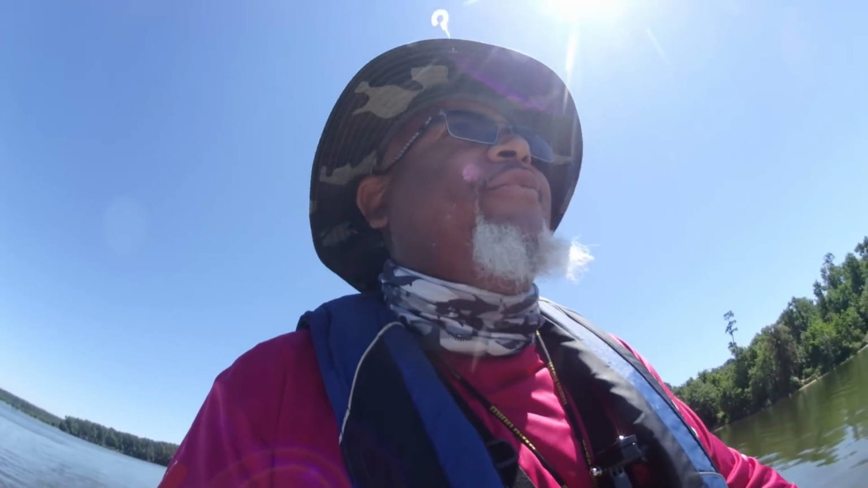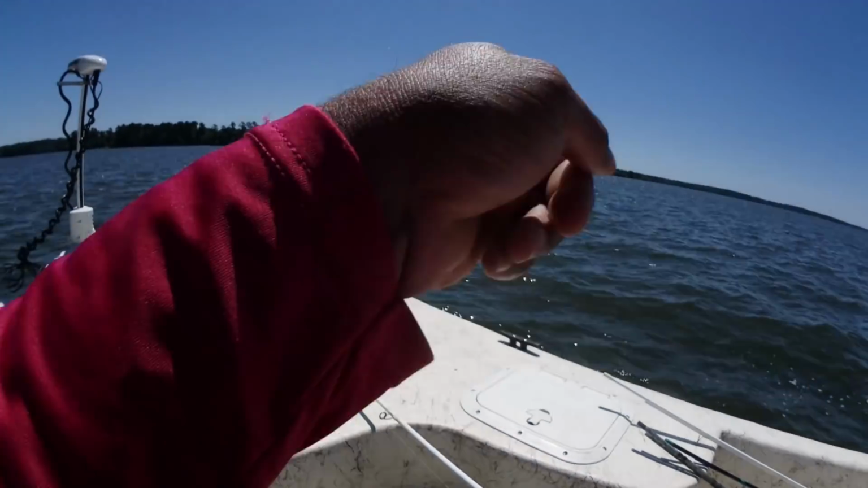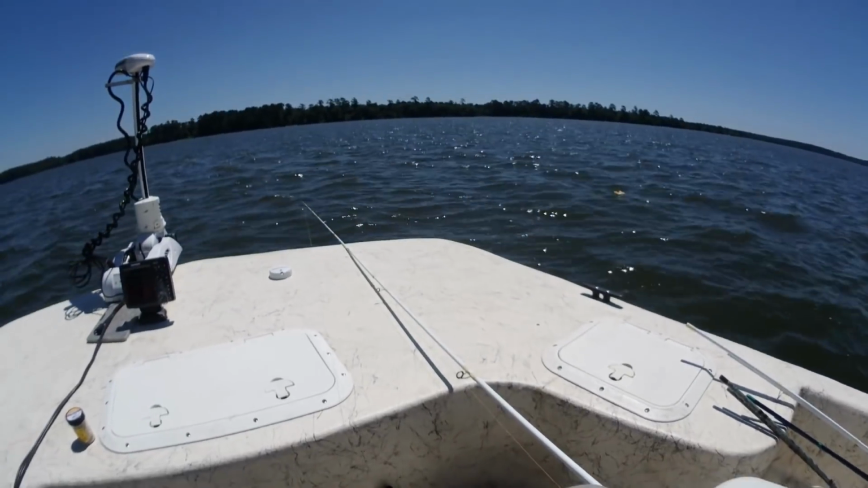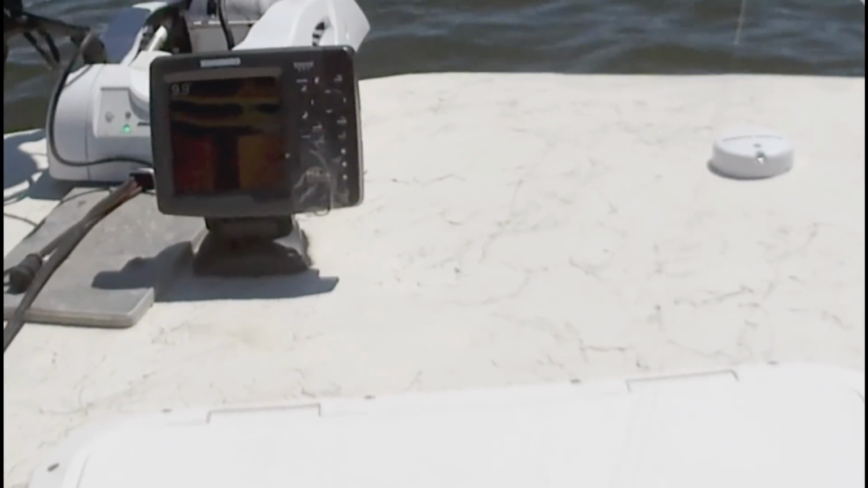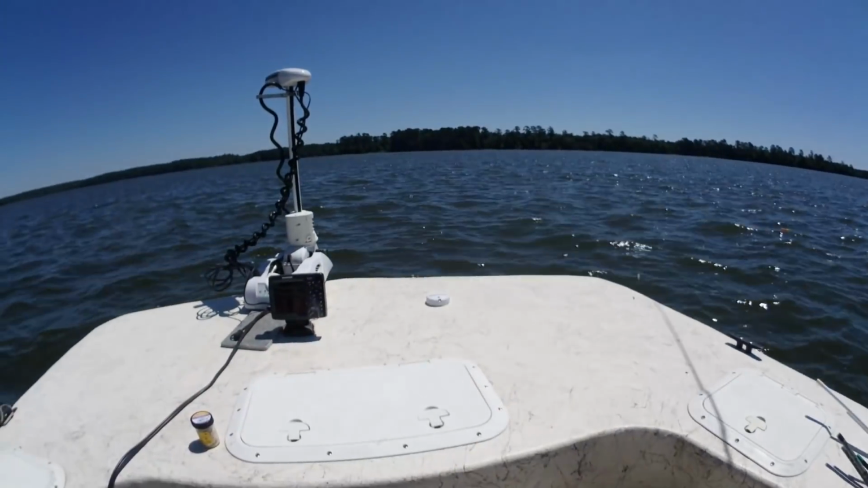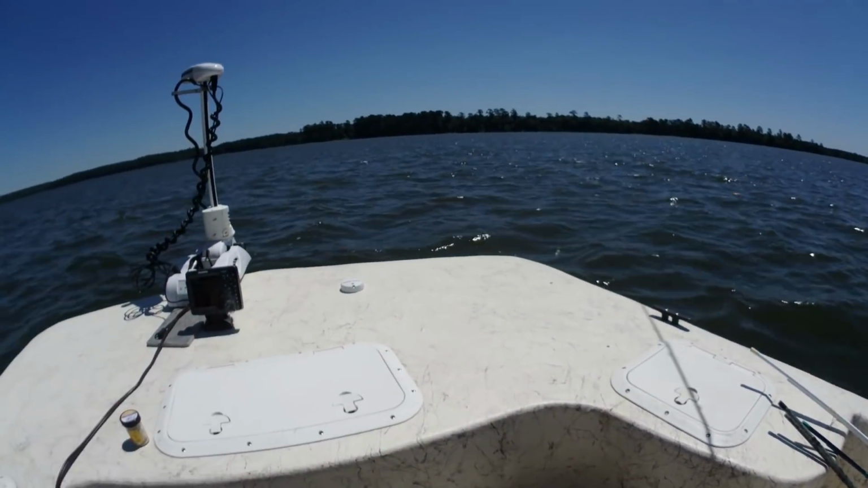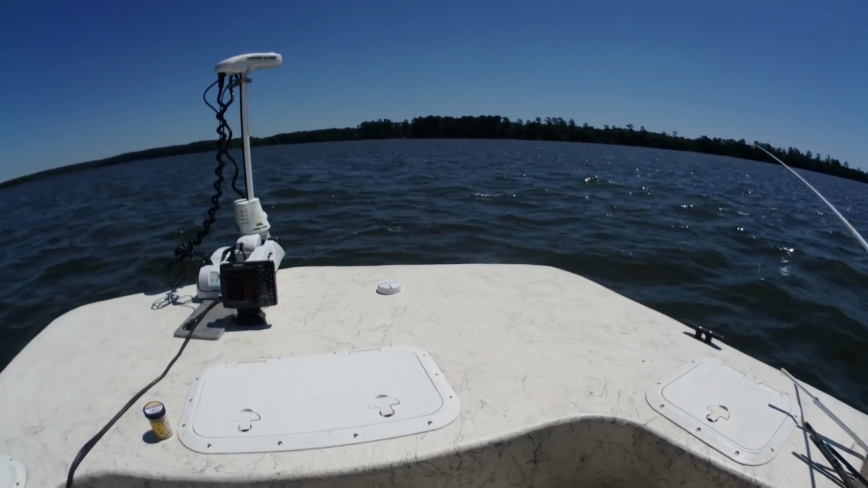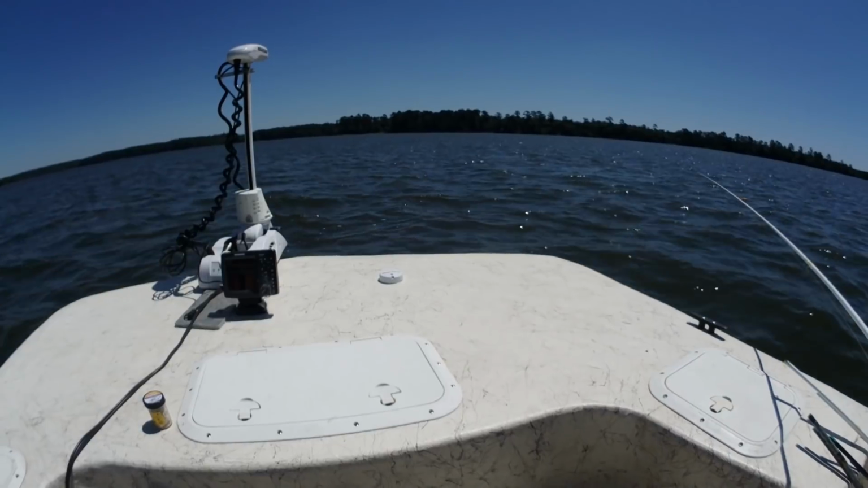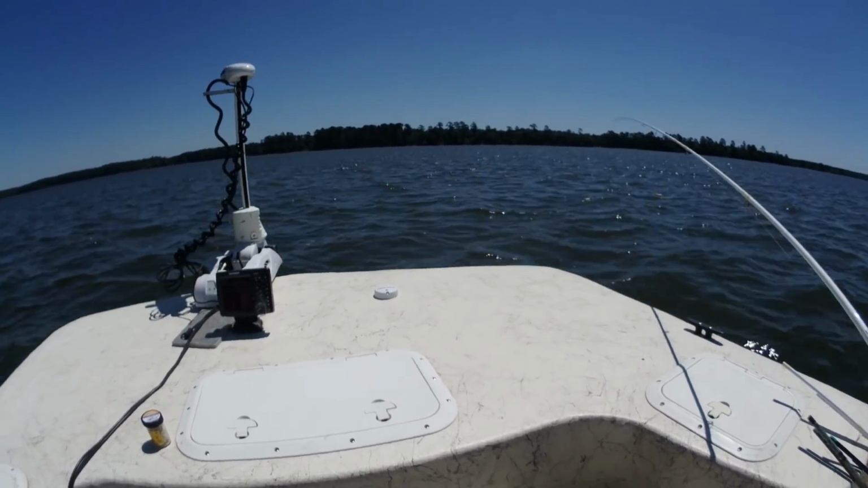Just a little bit of what I look for out here. Whole log laying on the bottom. They do pretty good. Alright, got that marker out. And as you can see, I'll try to zoom in on that 2D that I always talk about, that structure that's down there. And we'll start off with that same jig that worked fairly well my last trip. Chartreuse green. Let's drop down here and see if we can entice one.